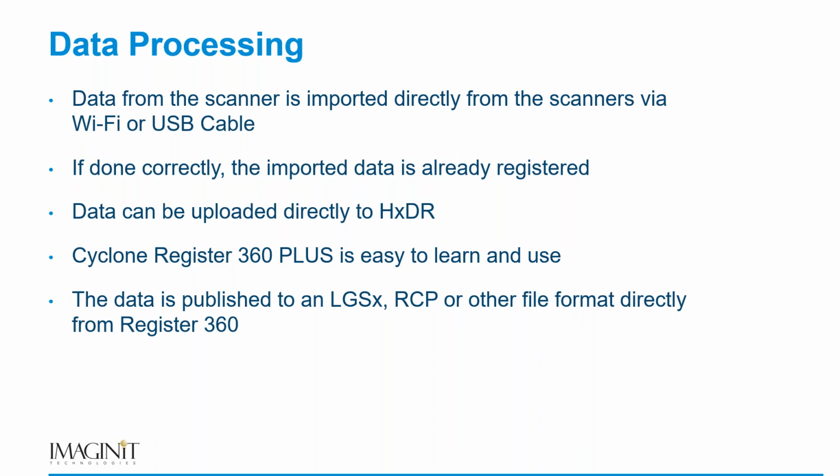Now, truth be told, Jeff and I went back and forth about this next bullet point, if done correctly. And I think that's kind of a caveat of anything we do, but if done correctly, the imported data is already registered. So it's done.